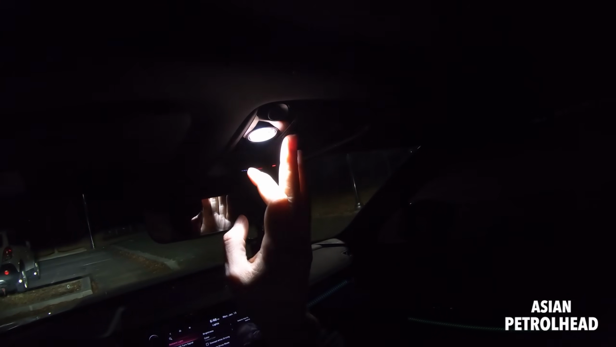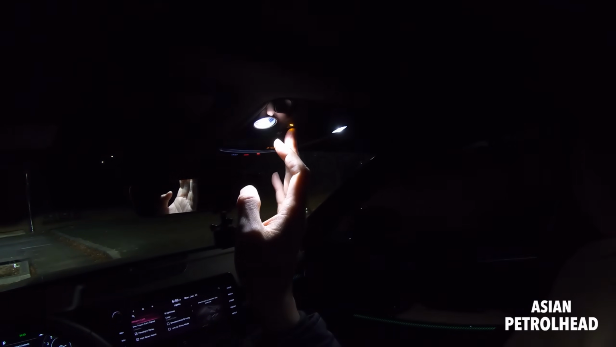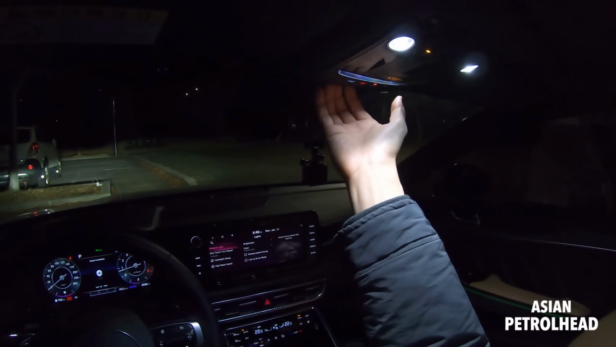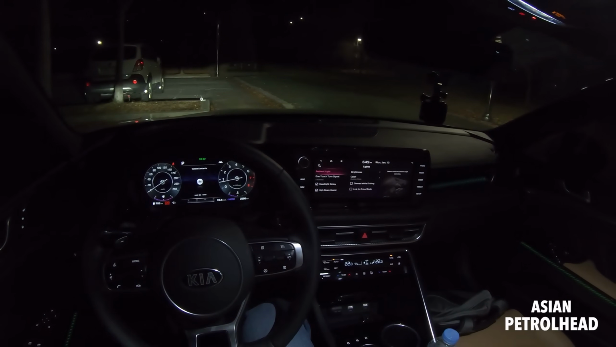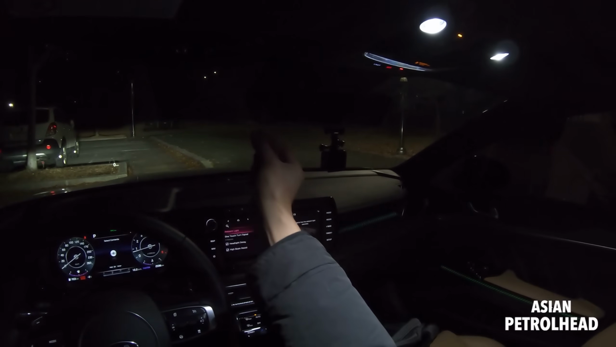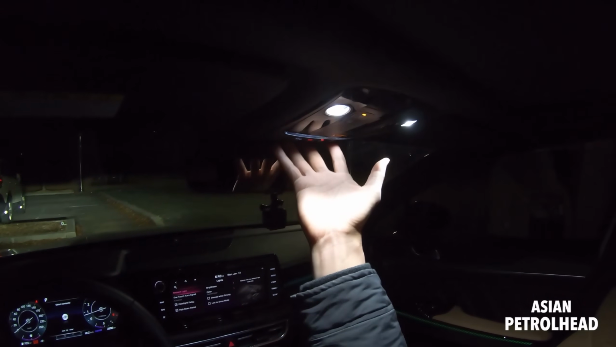So let me just show you. I really like these lights. You can actually touch the light to turn it on and off. So I think it's a brilliant idea. I don't know who designed this. It's very nice. You also have a Hi-Pass system, like a toll-free system. You can actually pay from the card here. It used to be around here with the thick bezels, but now they moved it to here, so it's really nice.